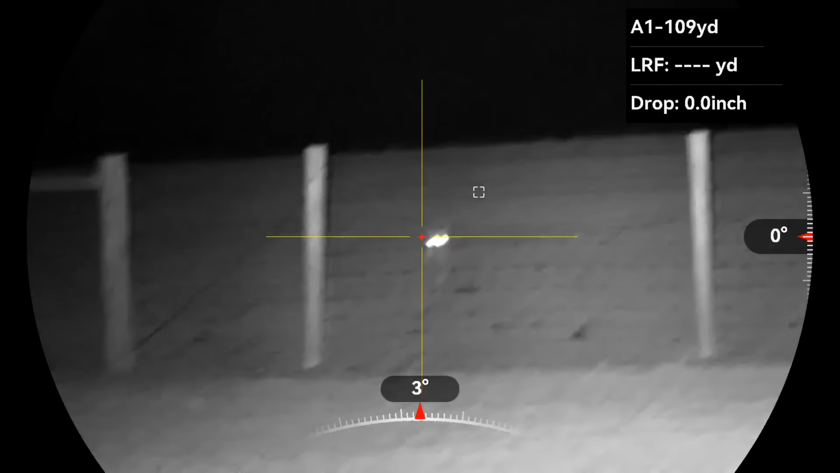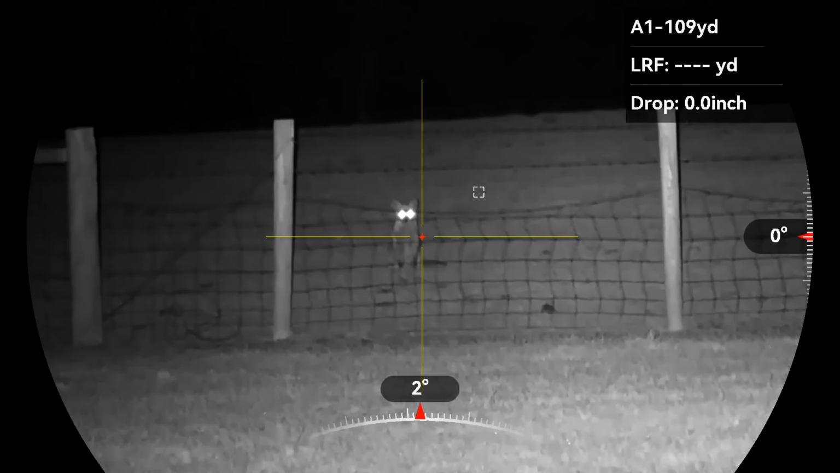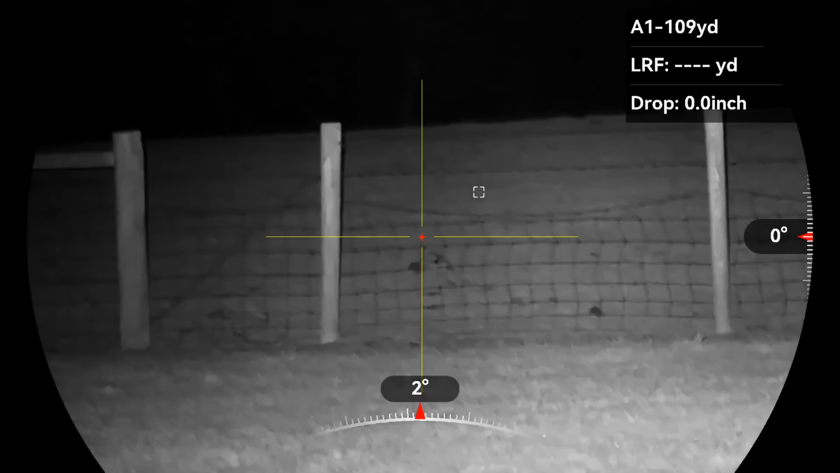I managed to call this one in, and would have preferred him coming this side of the sheep wire, but it just sat down and looked at me, so beggars can't be choosers.